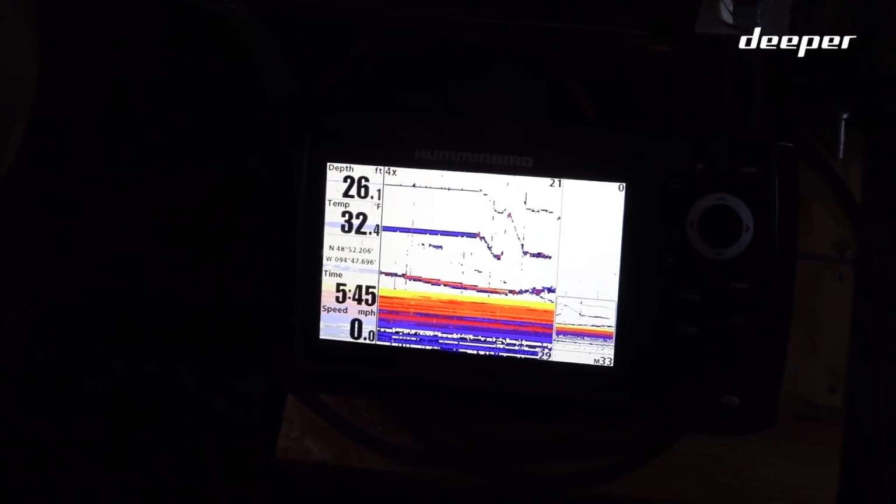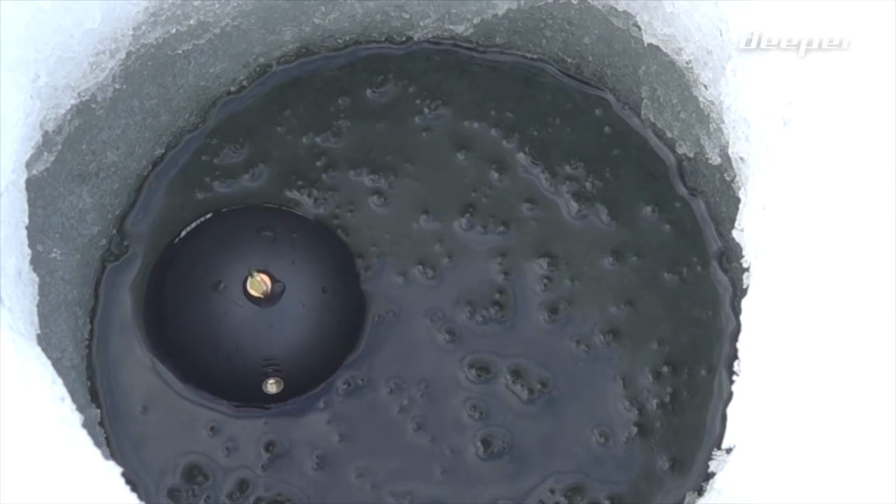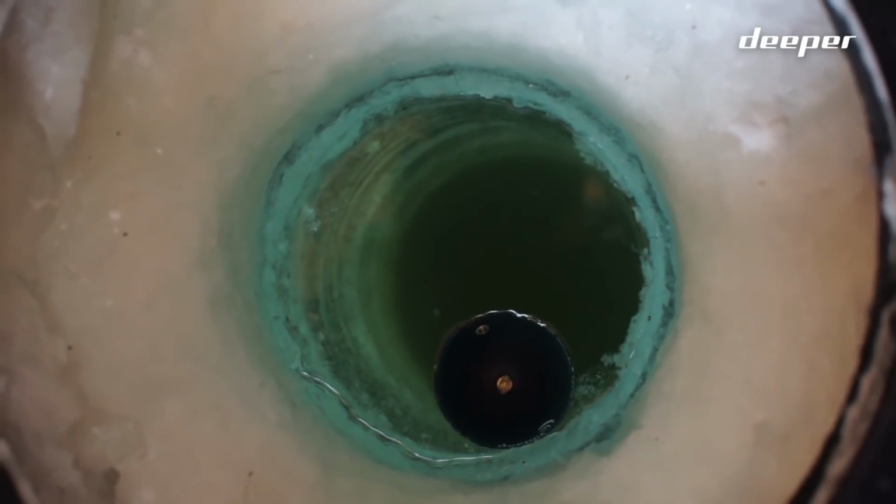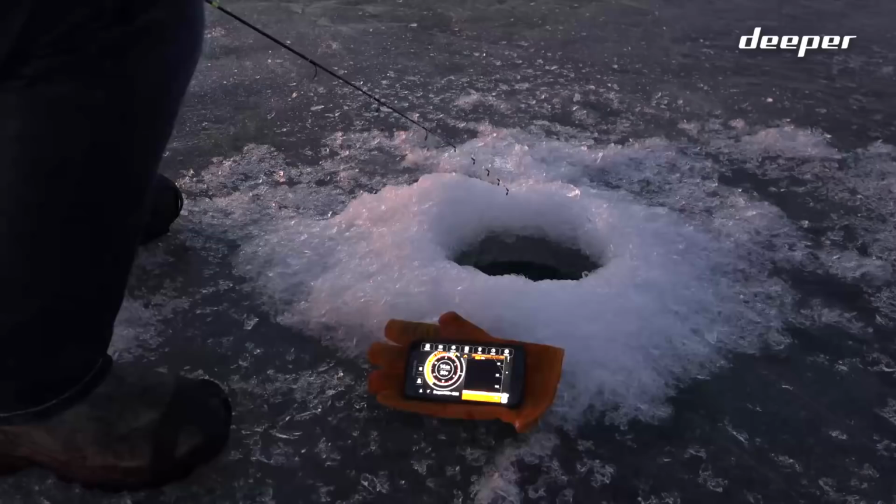Since there are no cords for the transducer, the unit sits on top of the hole. That means your hole can't have a bunch of slush at the surface or you won't get a good reading. It also means that in very thick ice, say over 2 feet, you'll need to pay special attention to your holes being drilled vertically instead of at a slight angle.